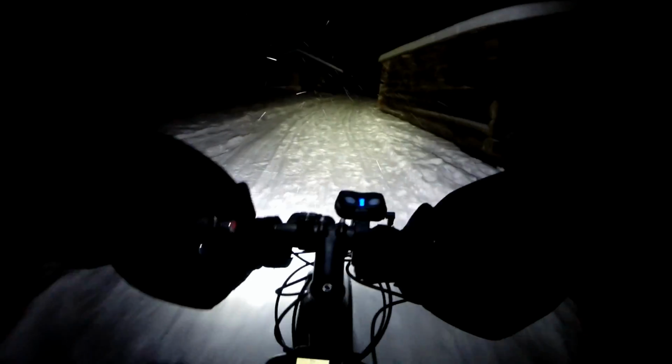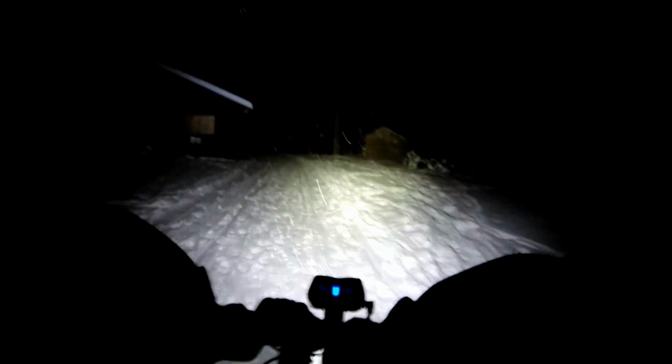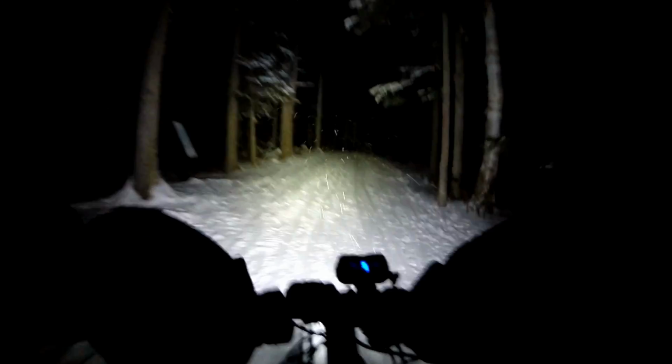Okay, we've been out for 30 minutes, and the current temperature is minus 17.5 C. Forecast is that it's supposed to hit minus 21 tonight, so I expect the temperature will continually drop as we're out here. But it shouldn't be too bad because we're in the bush and I'm well dressed.